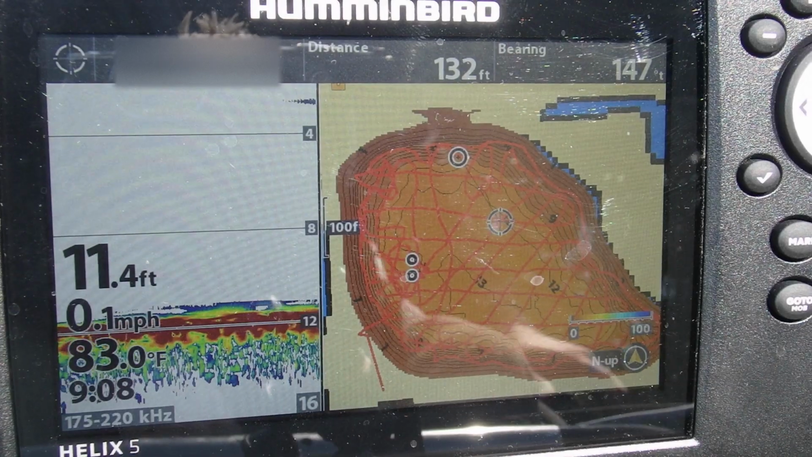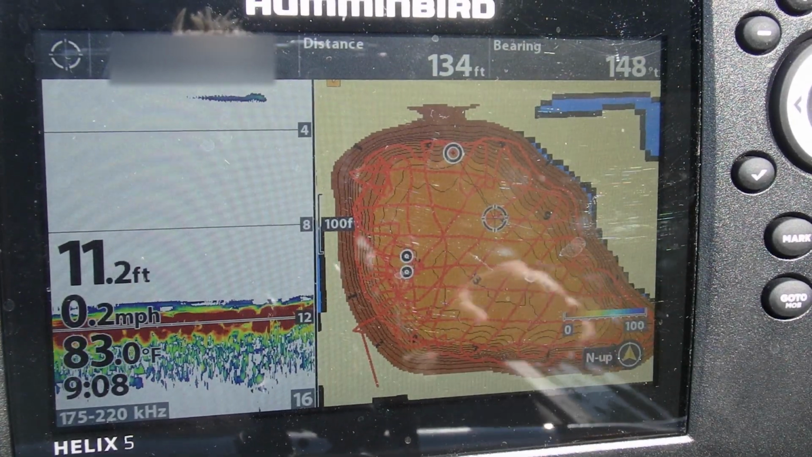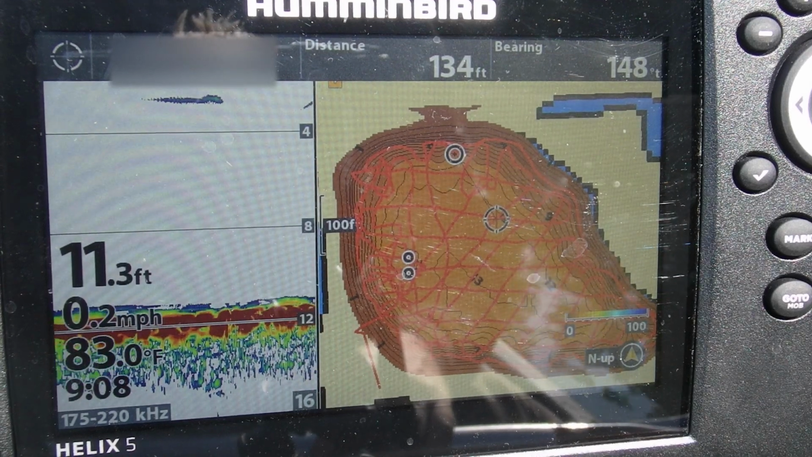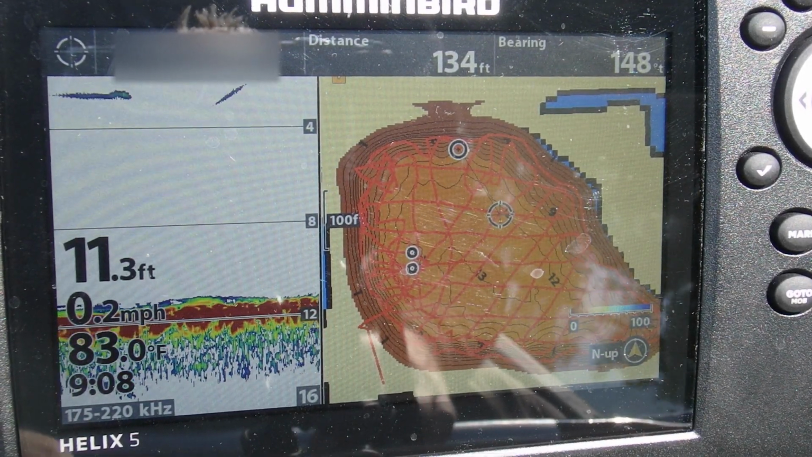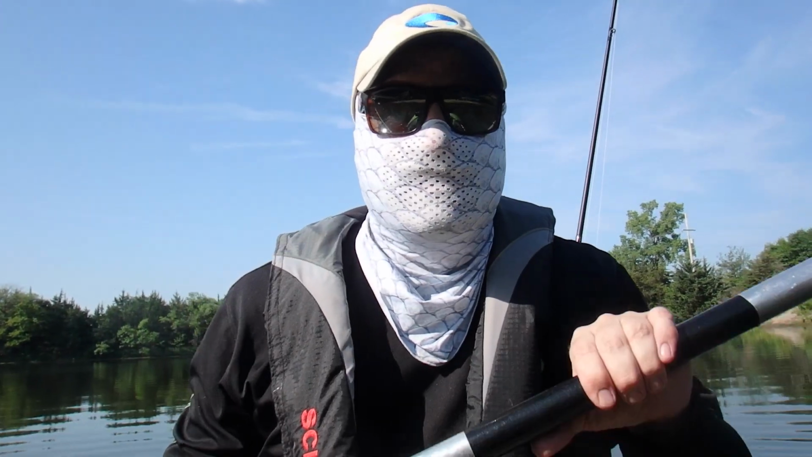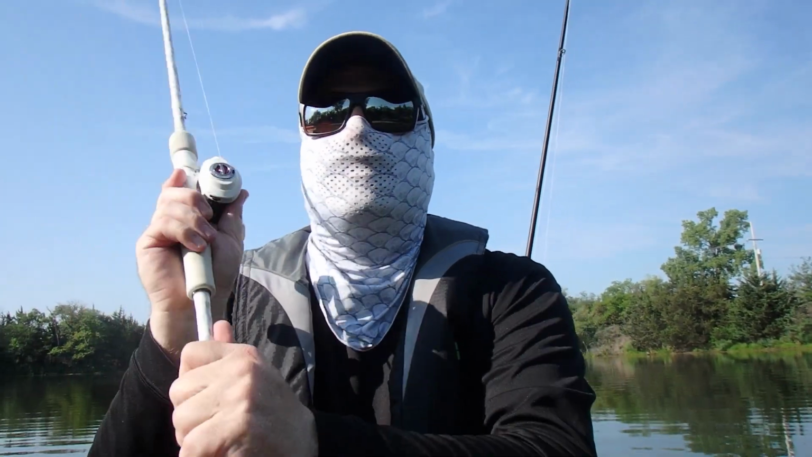My transducer didn't get torn off by anything, and my ammo box is still holding the battery. Even though there's water in my kayak, there shouldn't be any water on my battery. I have been the multifarious fisherman. This has been 7 Fish, and hopefully you've enjoyed us showing you how to make a Humminbird Helix 5 portable and put it on your boat.